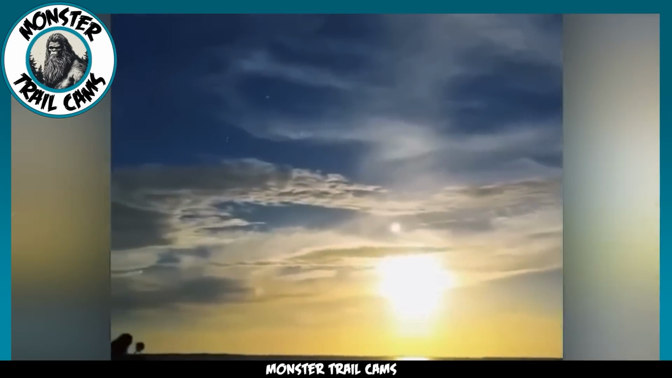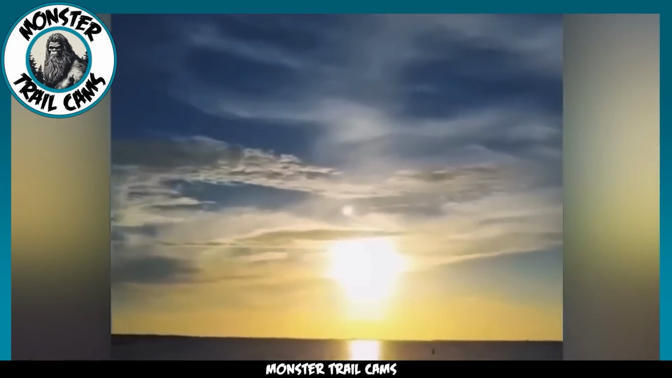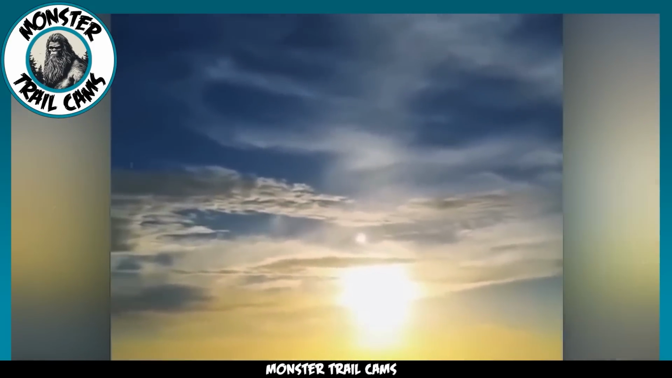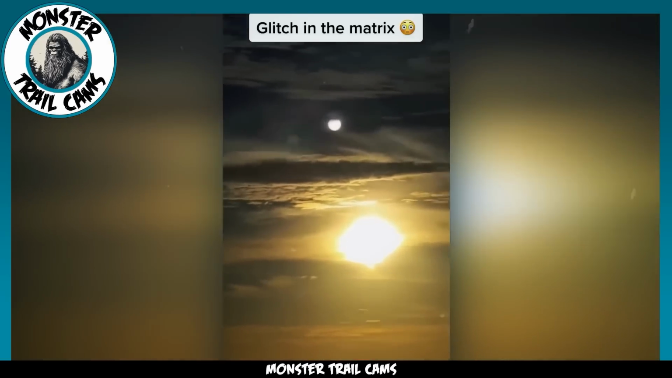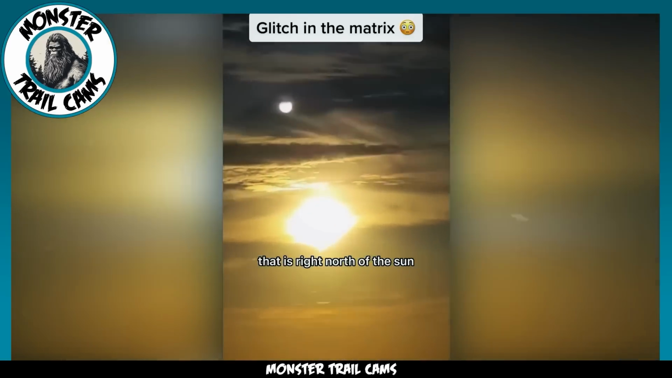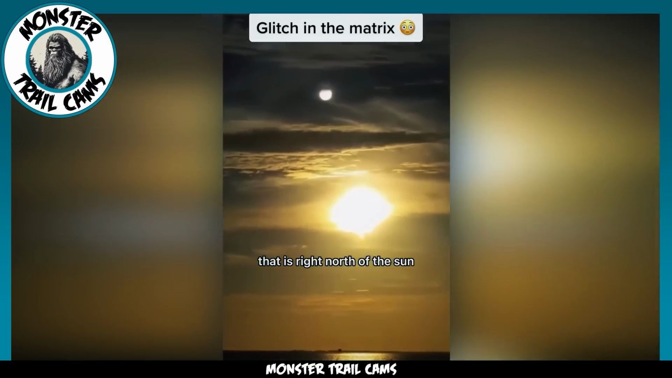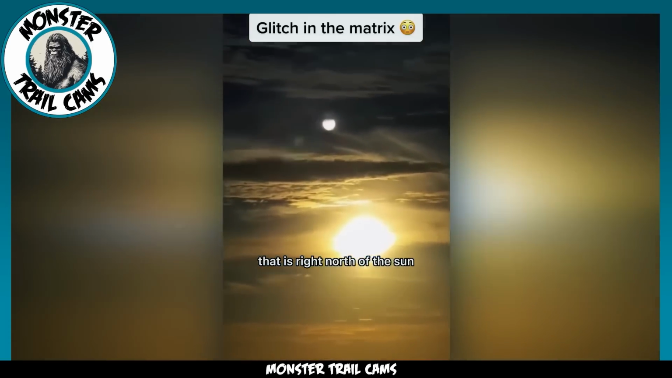A user recently shared a video clip on TikTok that captivated many. The footage, both puzzling and slightly unsettling, featured an oddity in the sky that left countless viewers scratching their heads. As the video begins, we see a puzzling orb of light positioned just above the sun, almost as if there's an additional celestial body.